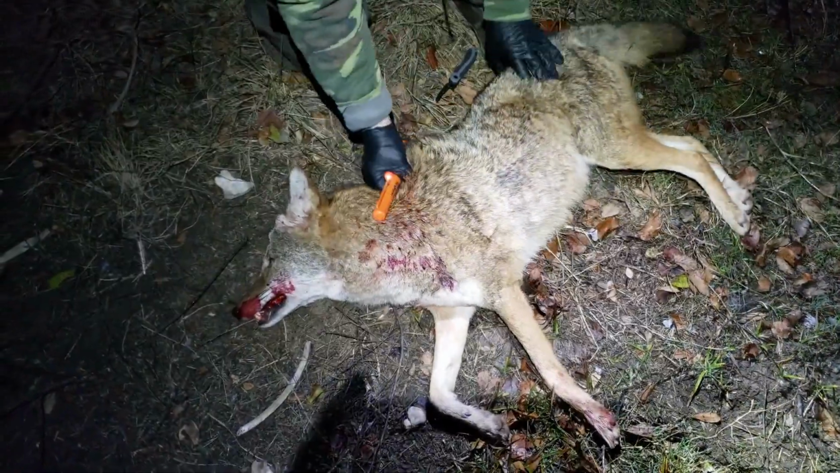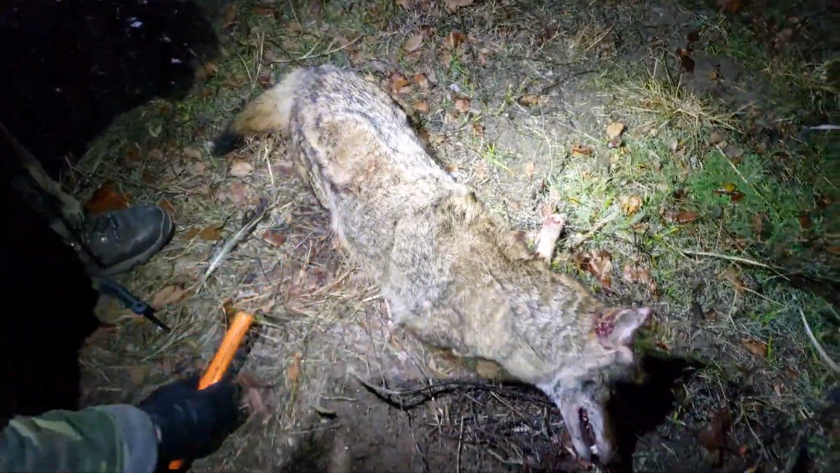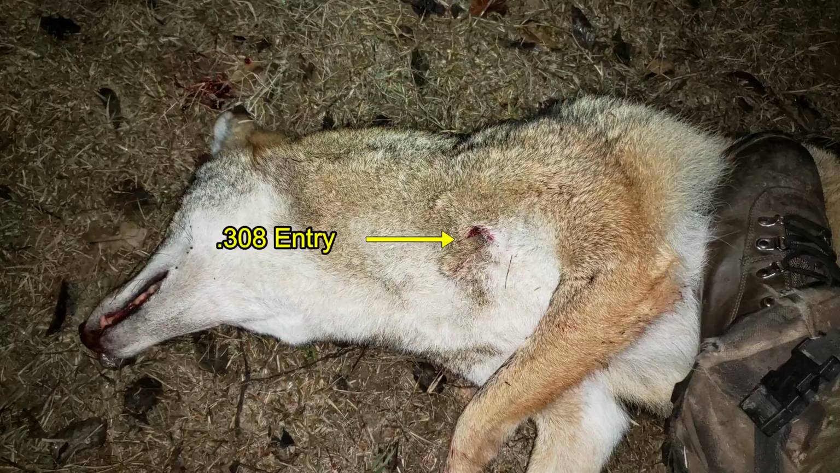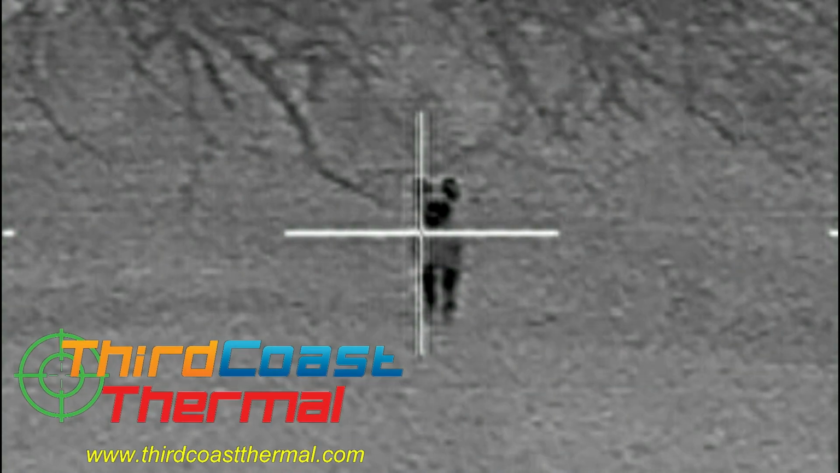Where's the other one? Other side. Found a 2nd bullet and figured that was Ben's shot. We identified his shot there in the left shoulder at the base of the neck, and my shot entered just above the left eye, which was not where I had been aiming.